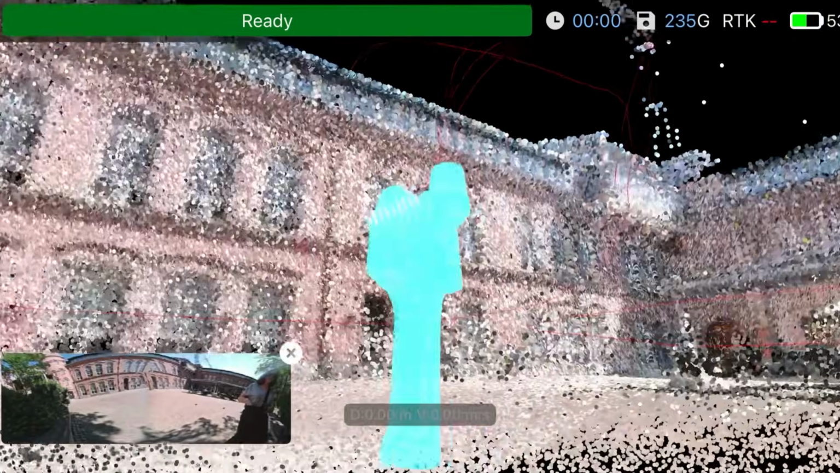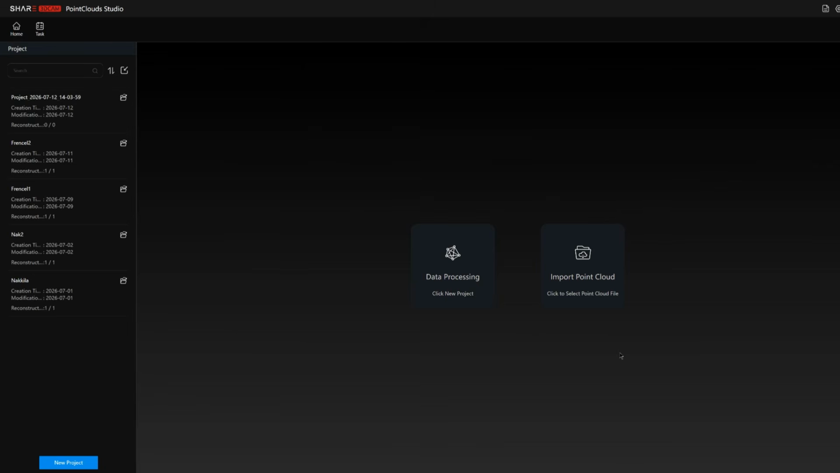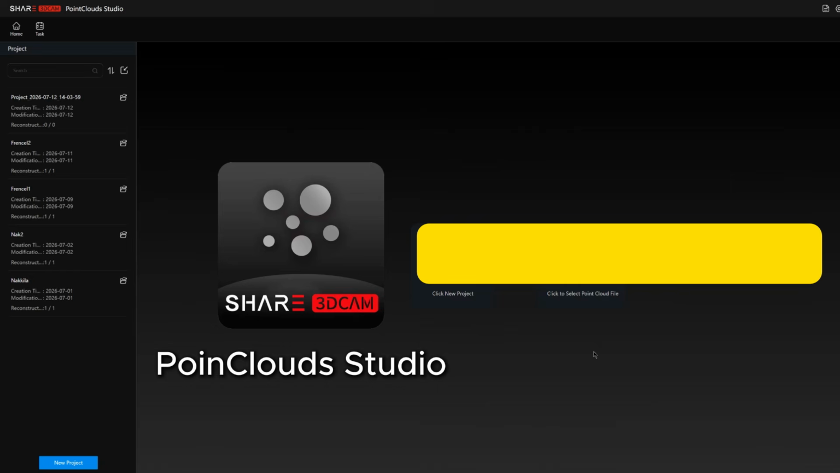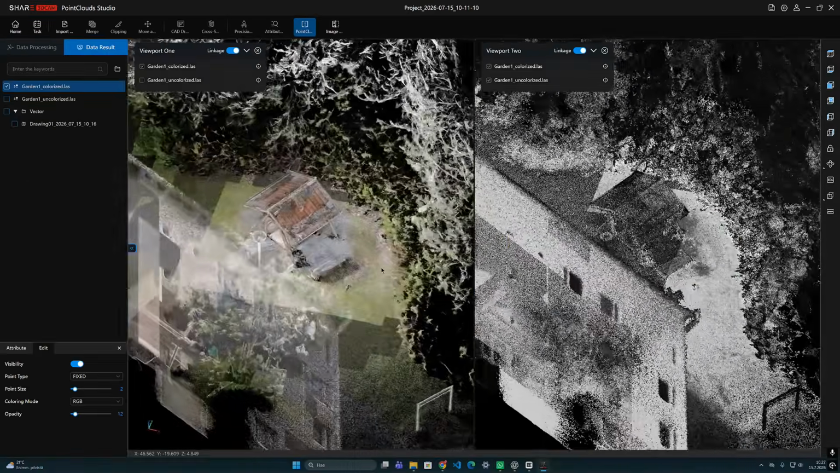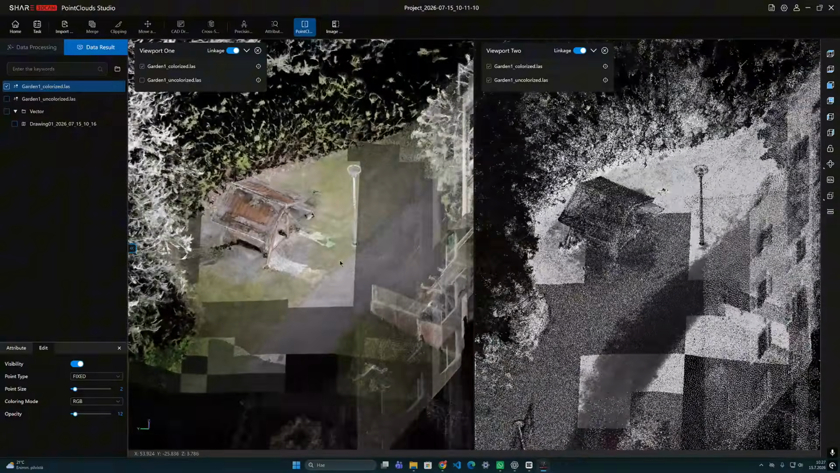One important advantage that helps justify the price of the scanner is that PointClouds Studio does not currently require a separate paid software license. There is no additional annual subscription simply for processing your scans.